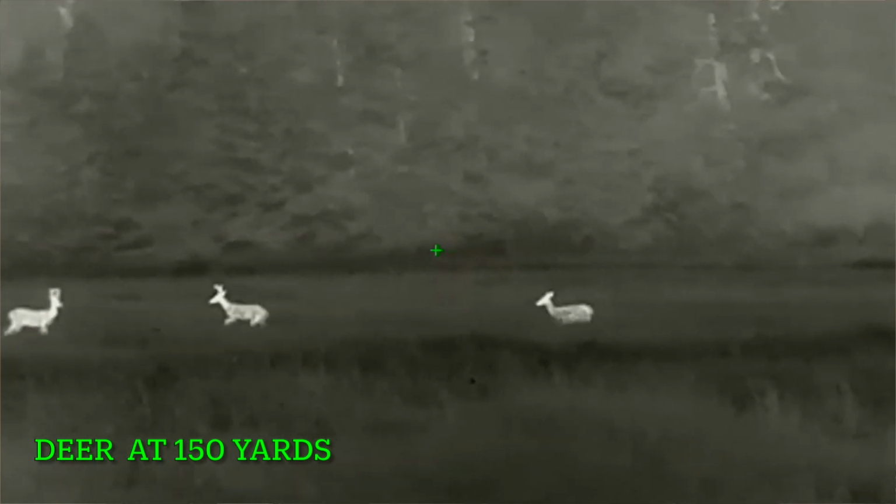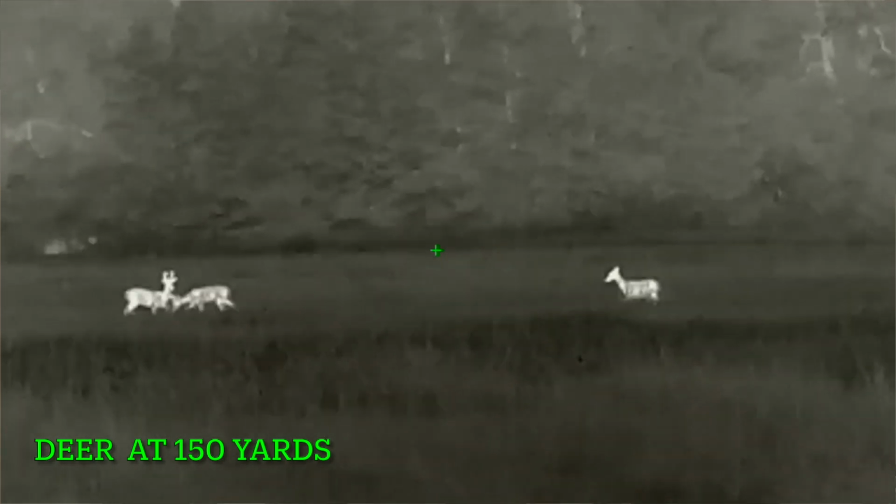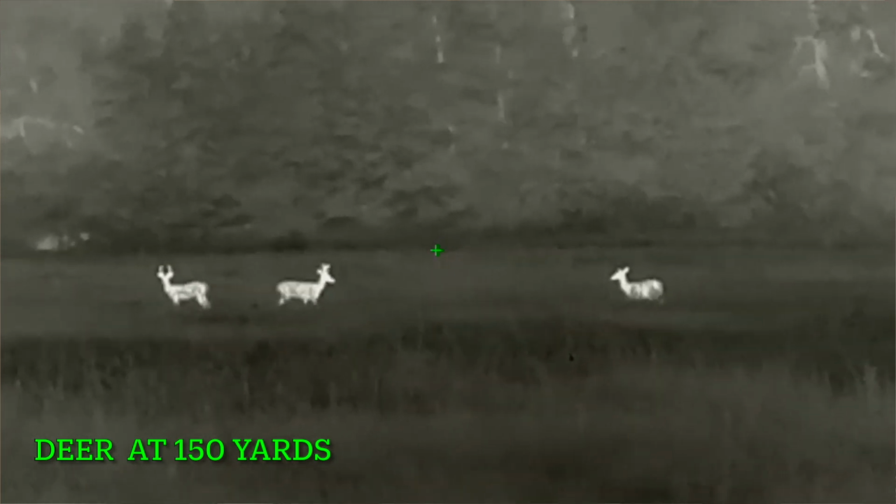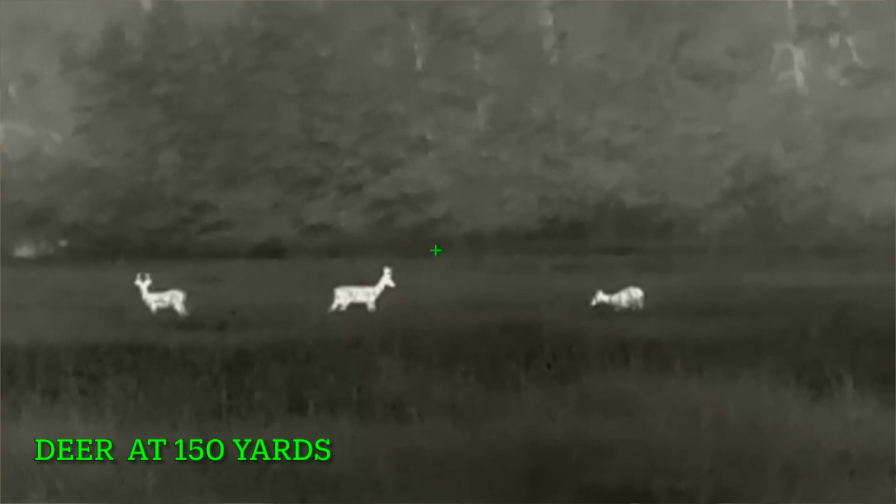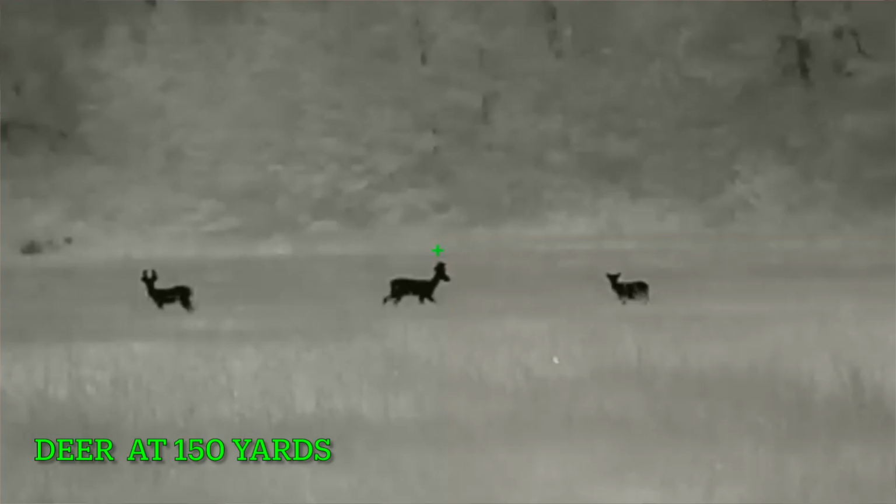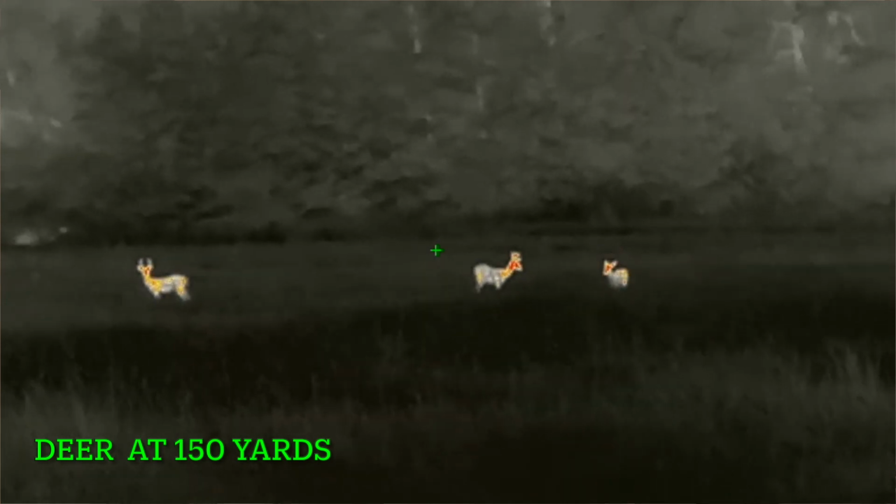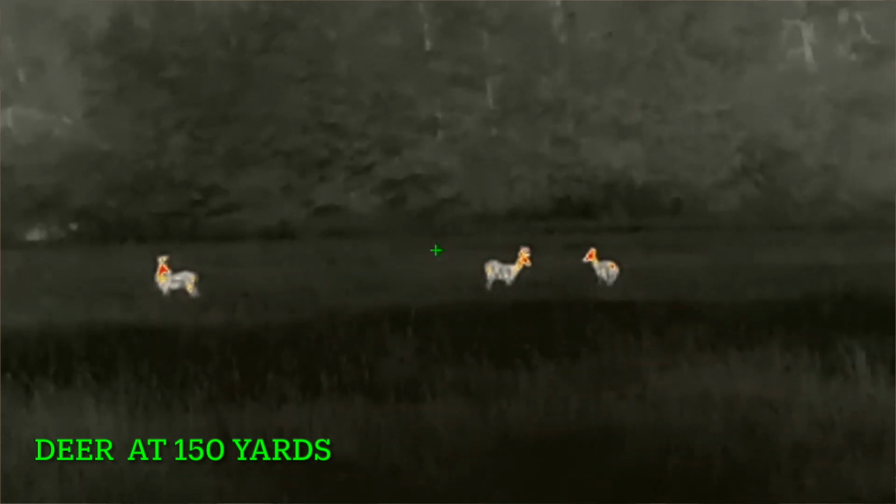Now, InfiiRay has an InfiiRay Outdoor mobile app for your cell phone, Android and iOS, and you can pair that mobile device with this scope and use it as a viewfinder. You can see what's going on in the scope through your mobile app. You can stop recordings. You can take a picture. So all of that you can do through your app.